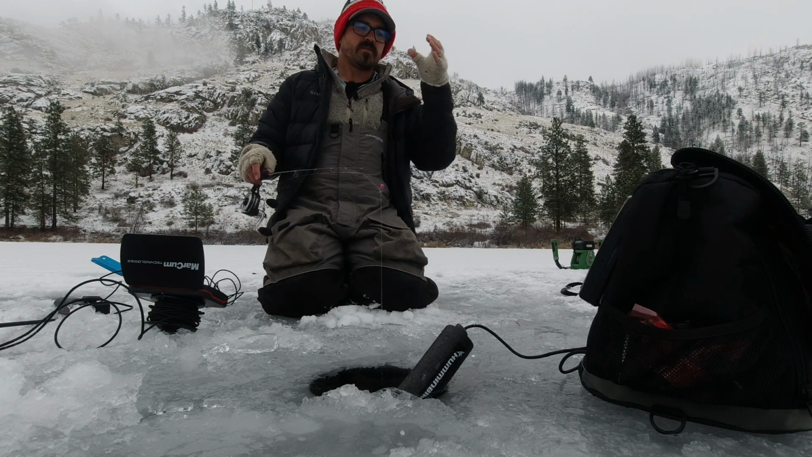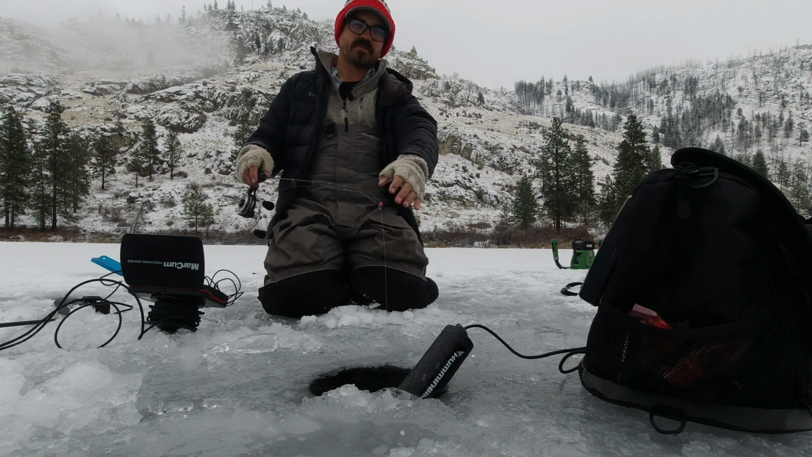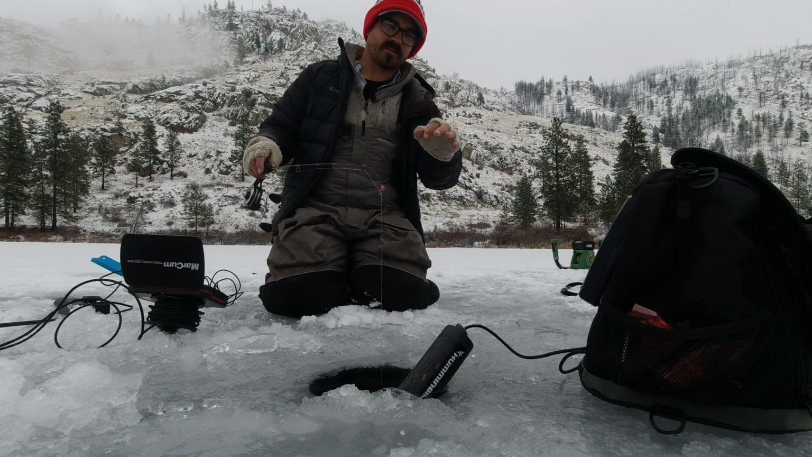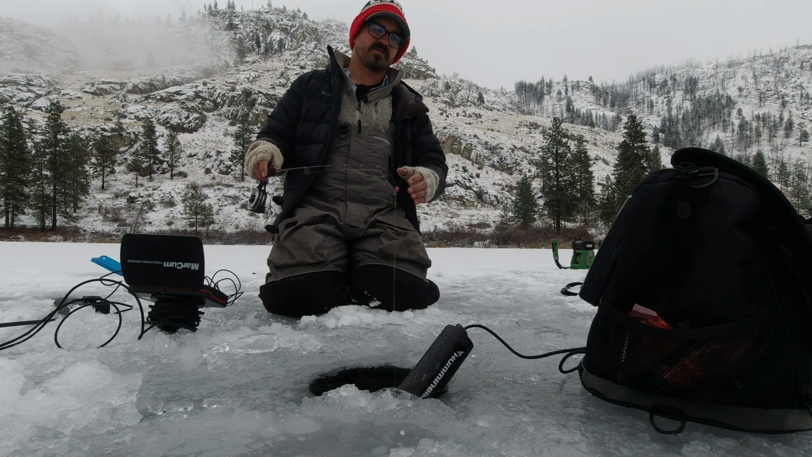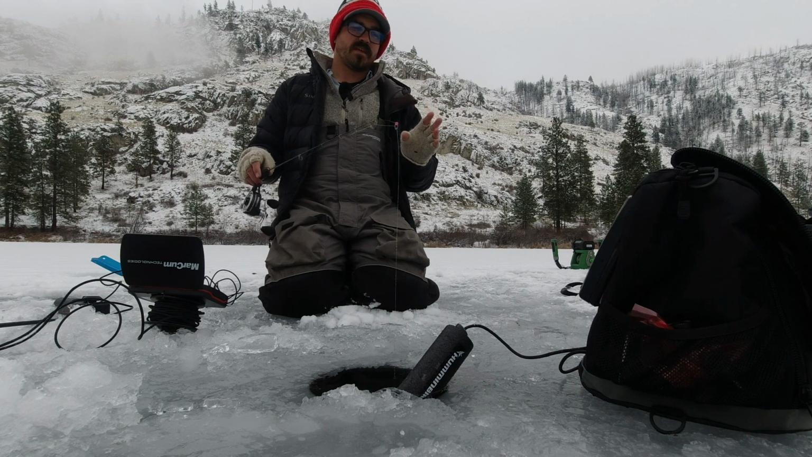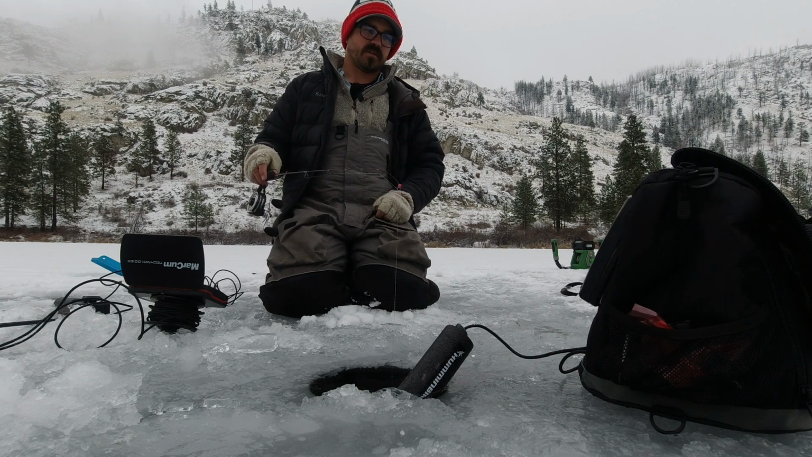But it's definitely a much stronger presence than a sonar, which is just sitting up here at the top of the ice. The transducer is just floating, and they can't detect any of the transmissions from that transducer. So I do find that the cameras can spook a little bit more than a transducer will on sonar.